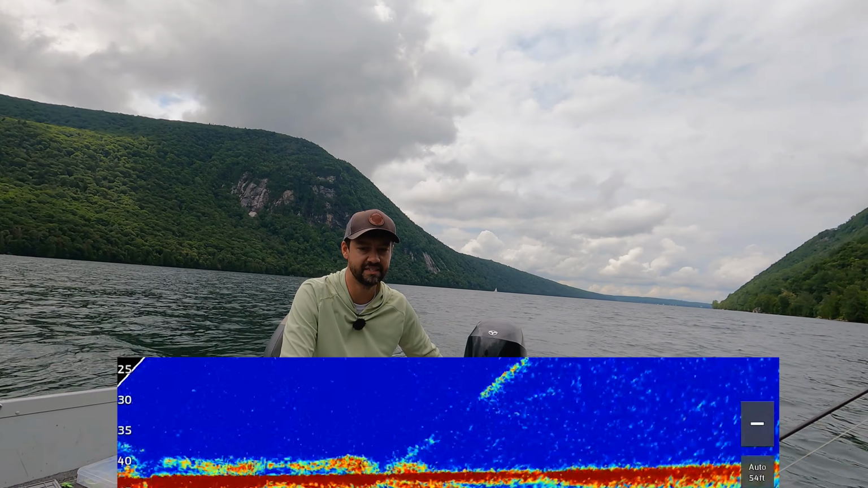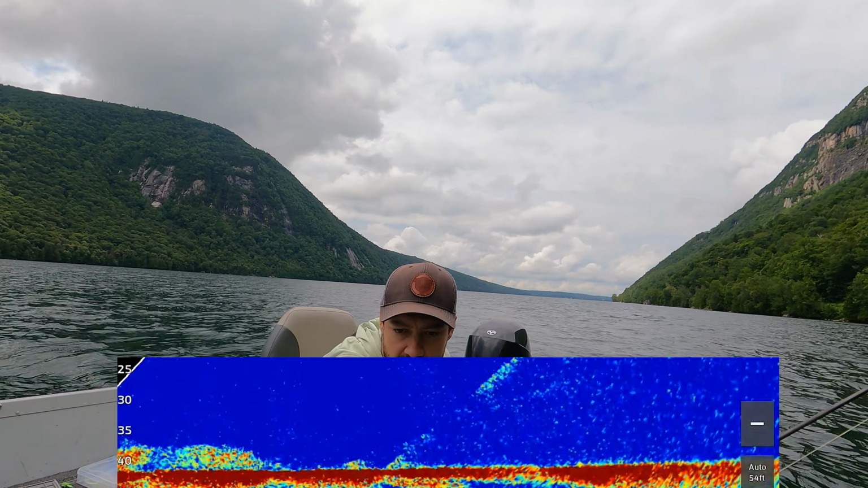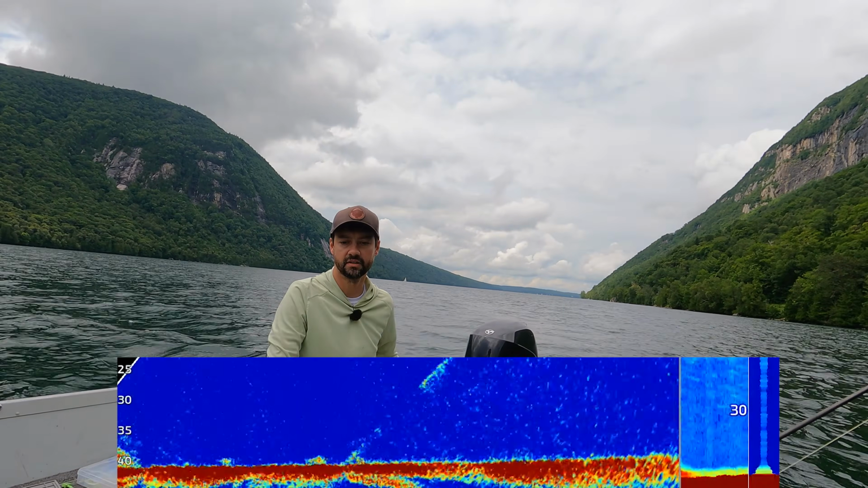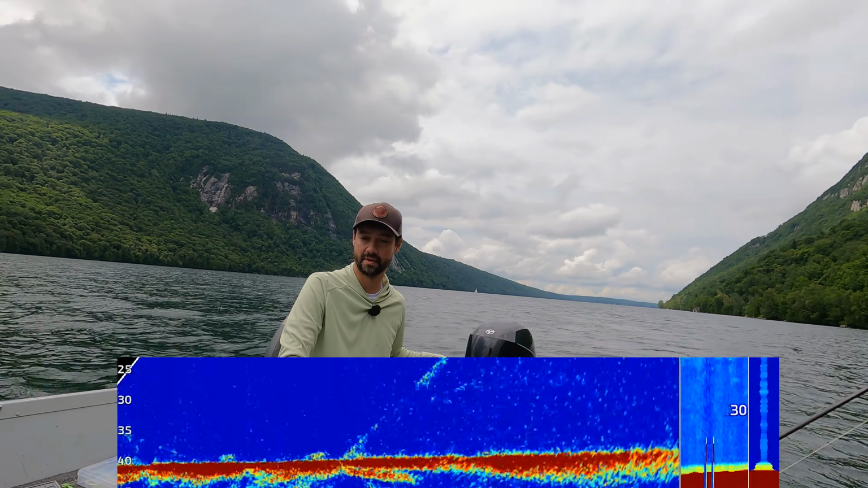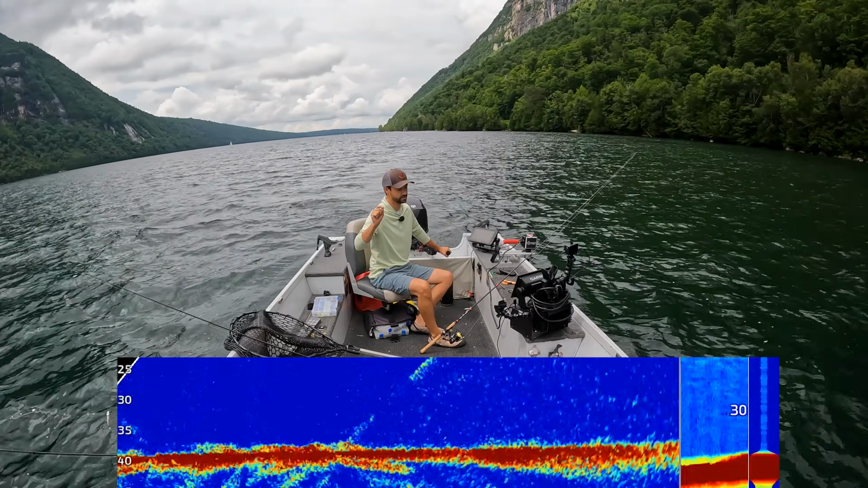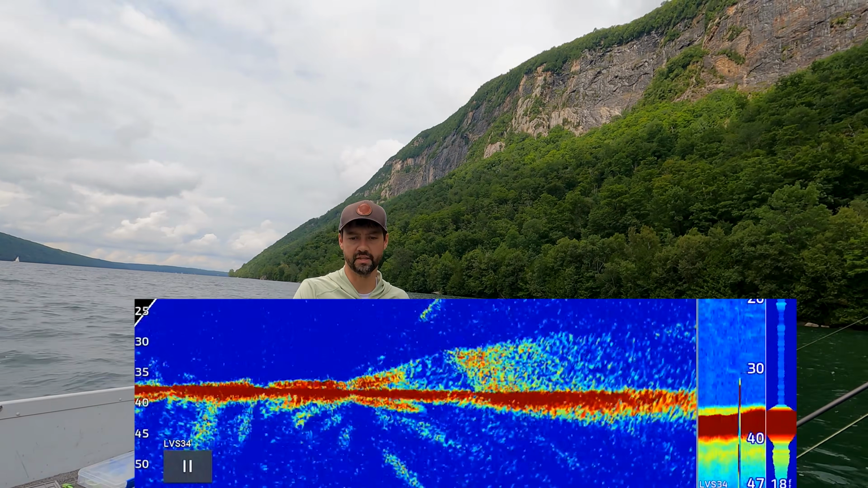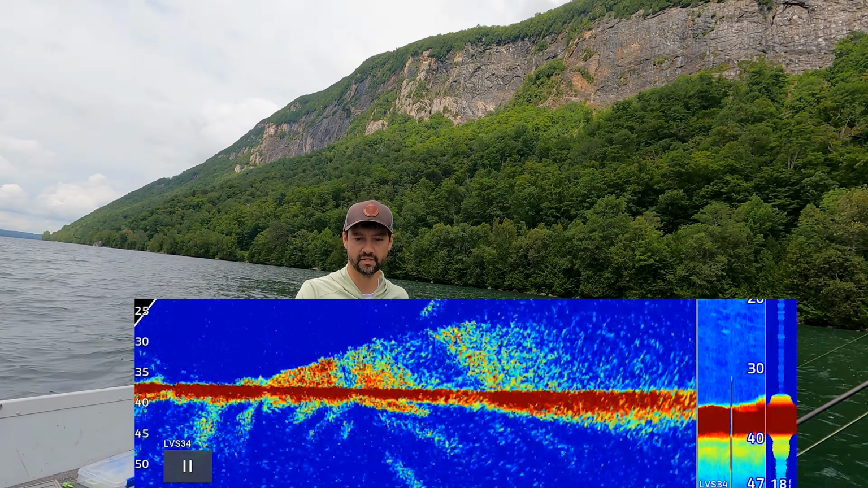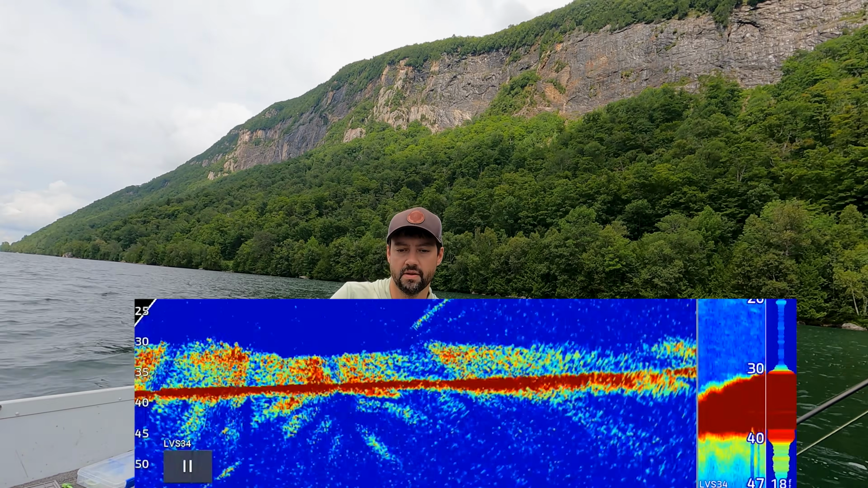So see that little fuzzy stuff at the bottom of the Livescope there? That is either smelt fry or a perch fry. You can see it on 2D there. The 2D on the Livescope is not the best, but I have another 2D transducer, but it's in the back. It's inconvenient for me to hook the two up. And the instant we hit 40 feet, that's where that perch or smelt fry is. And what we want to do, see, that's all bait right there. It's ridiculous. So actually my 2D transducer is going to look like we have a weird bottom. That's not a weird bottom, that's all bait. All of that's bait.